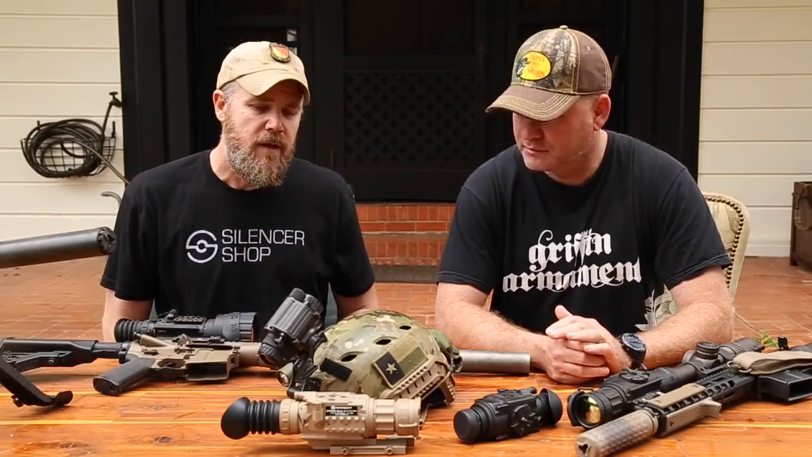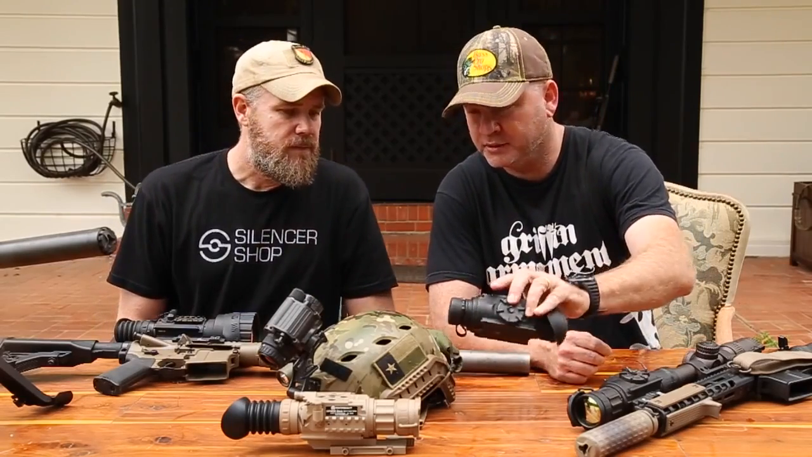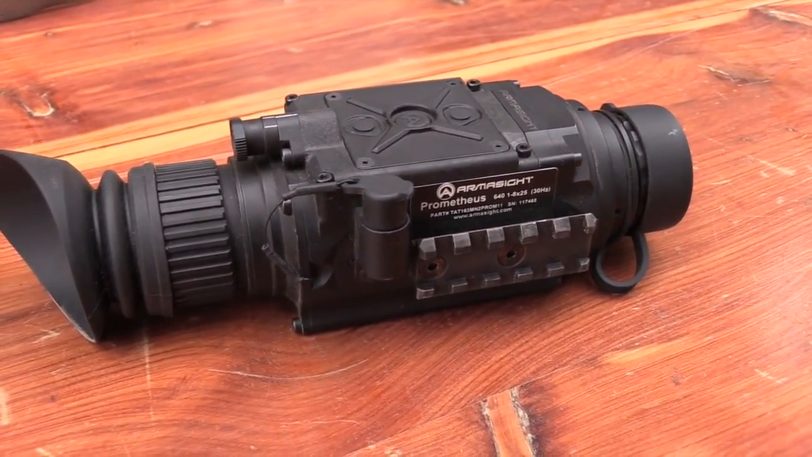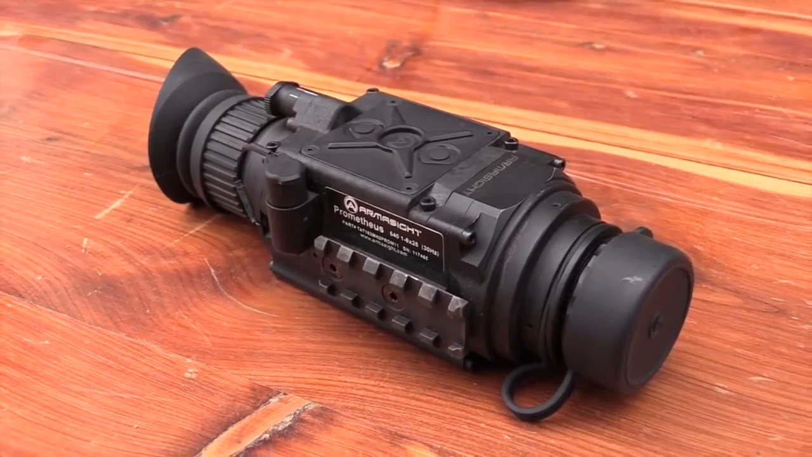Guys, you got to see the white phosphor. It's unbelievable. It's a lot more contrast than the standard green haze we're used to. And then you run that, and then you have this Armasight handheld, which is a thermal, the Prometheus thermal monocular. So that's why I don't run dual tubes. I run this one on my left eye, and then I'll use the thermal monocular so I can use both technologies, because with both technologies, thermal won't see through glass, since we cover such large areas.